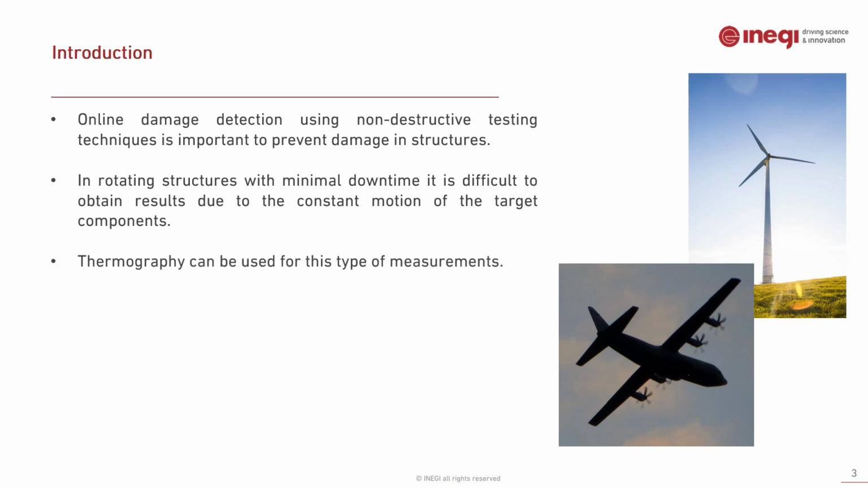Nonetheless, thermography can be used for this type of measurements, but there are some difficulties in field application that need to be overcome. A significant one resides in the necessity of properly aligning each image with the previous ones to obtain different thermograms with good quality.